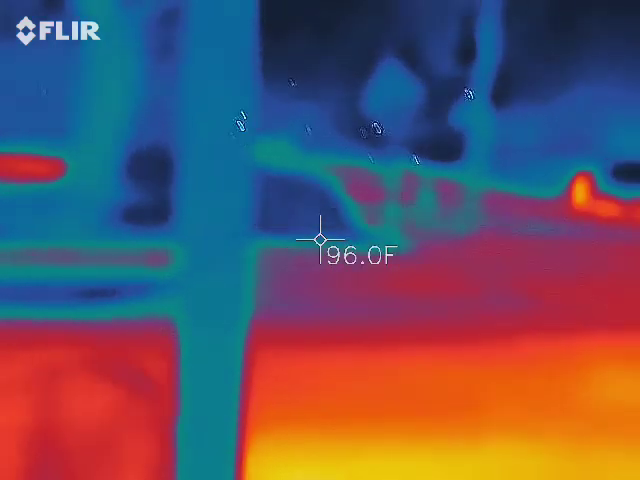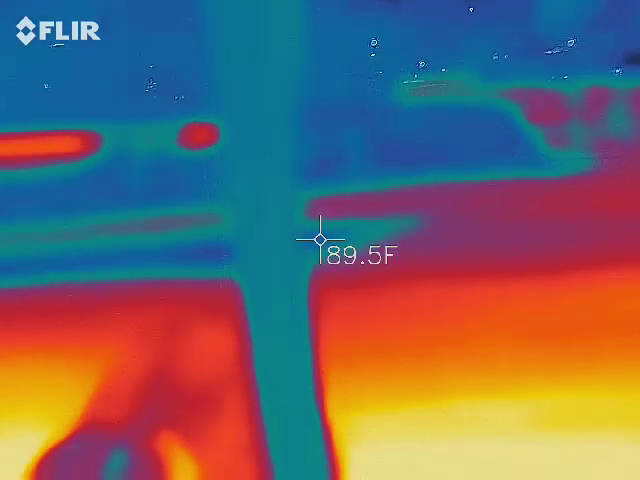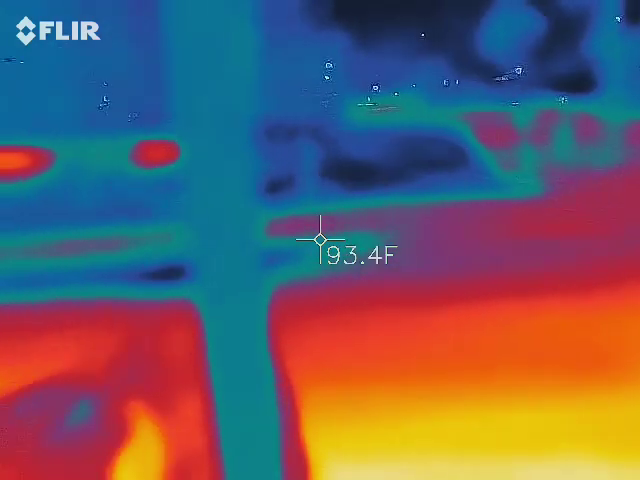How do I make it do laser? Do the laser stuff? I don't know, is there a button? No, so I thought it. Okay. Right there's a toggle. Oh, that makes sense. Okay.